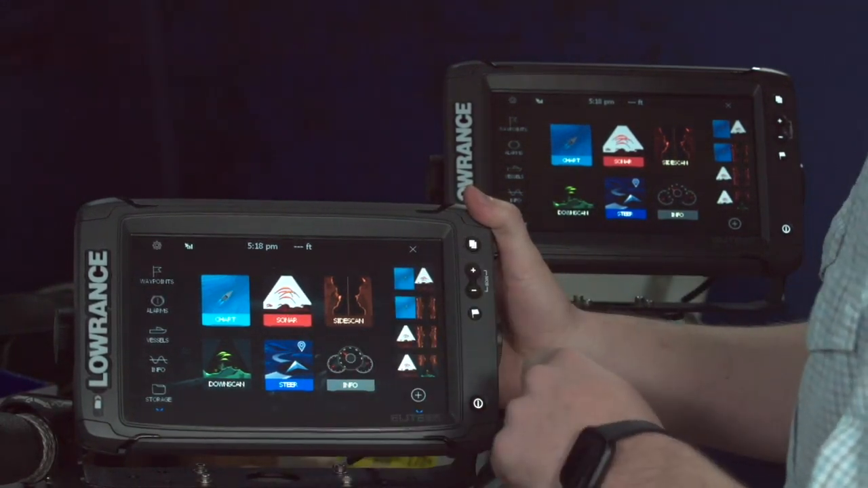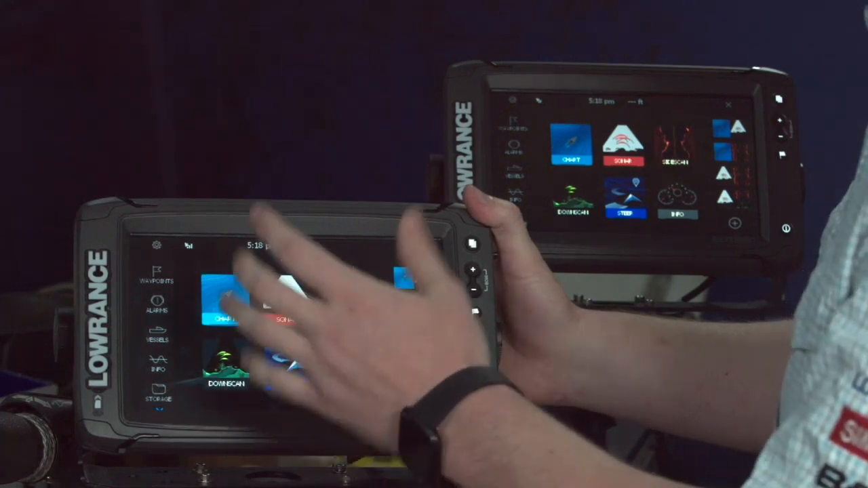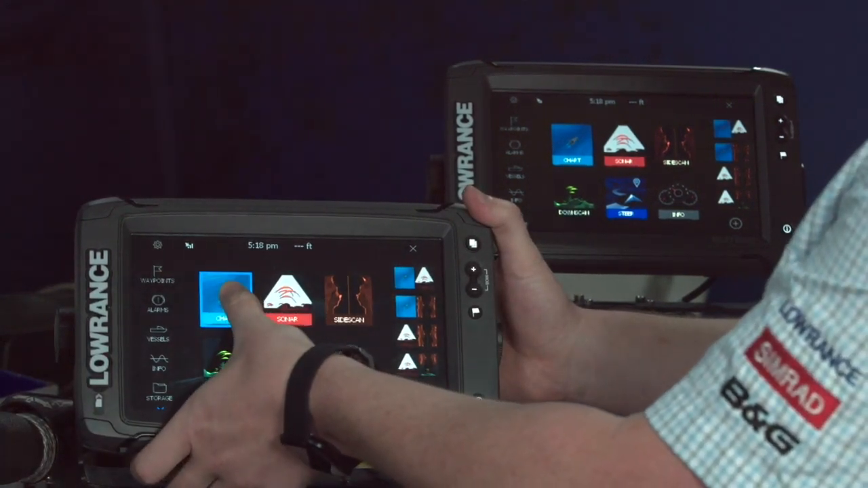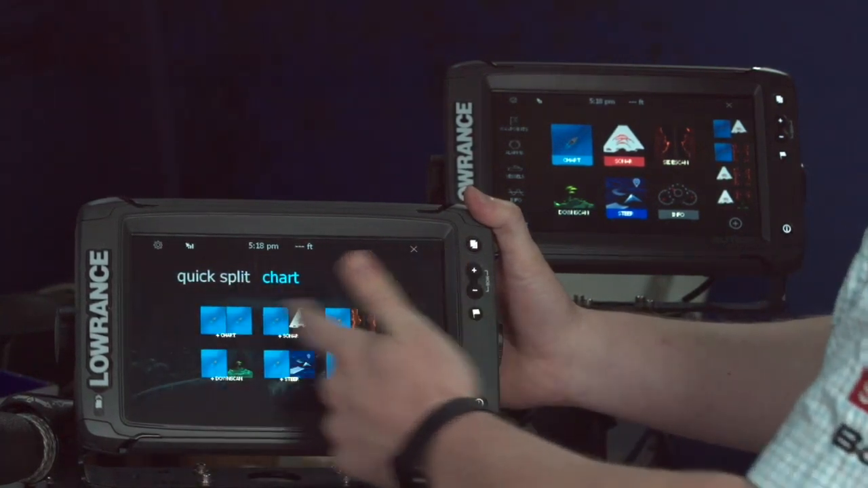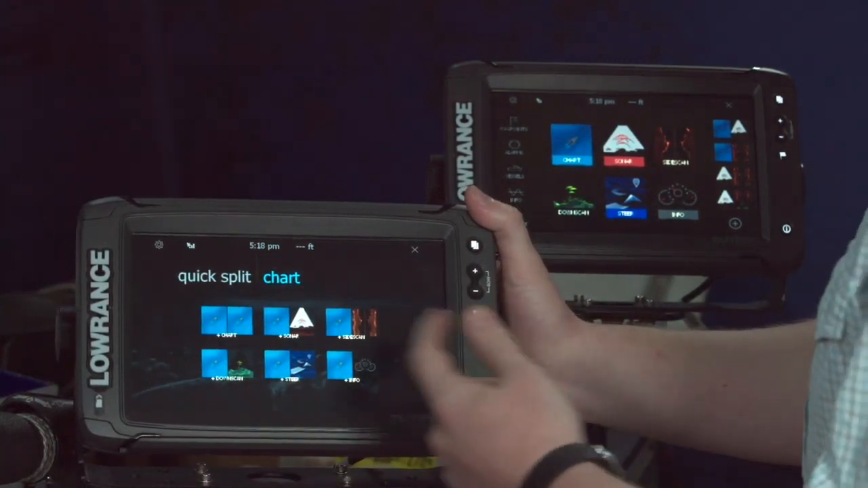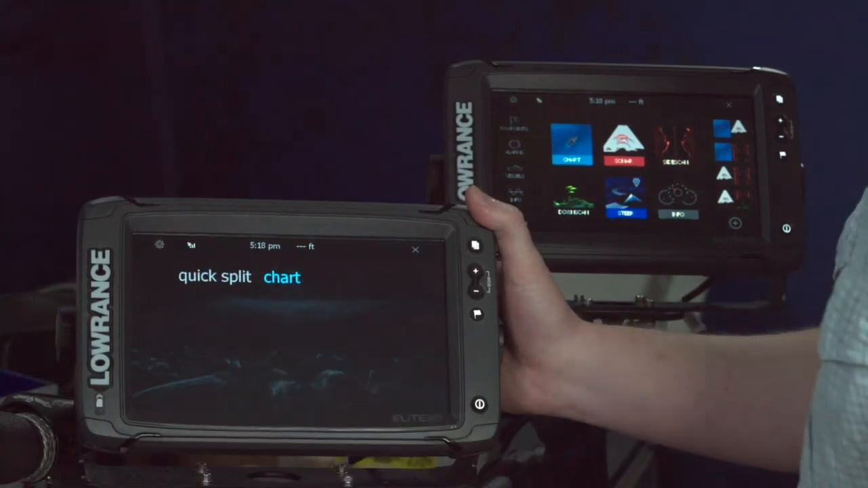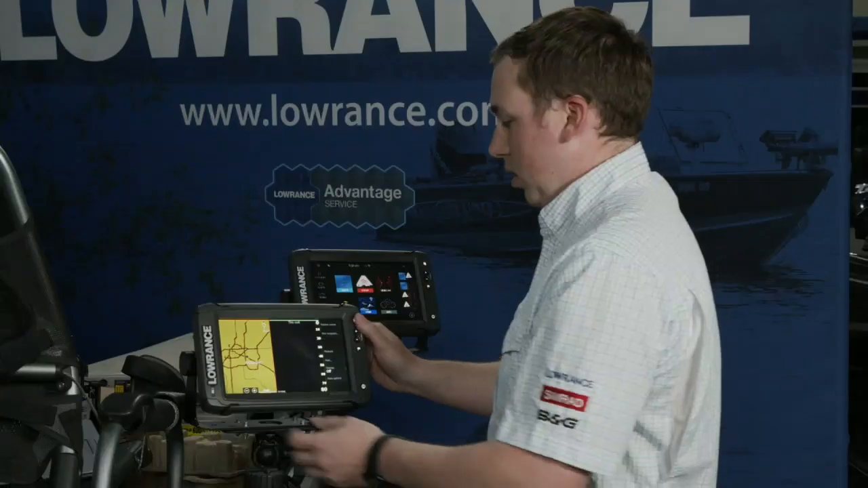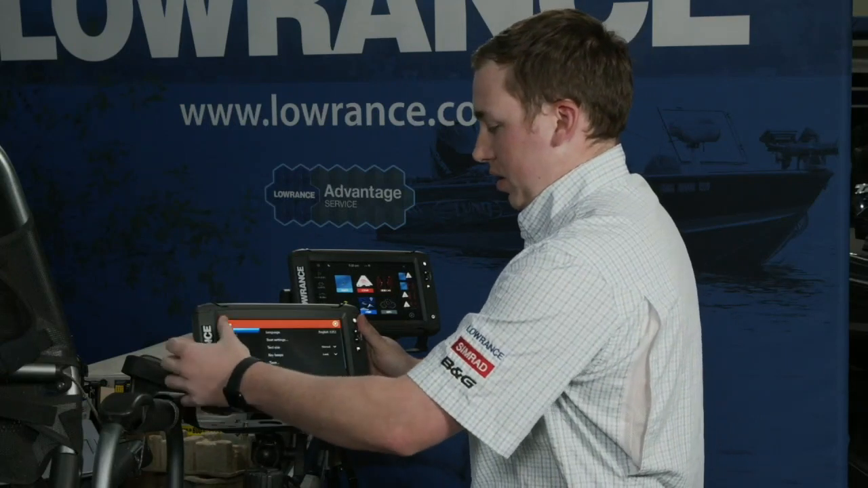So all I have to do anytime I want to see two things is press and hold whichever one I want first. So if I want my chart first, now I'll get a pop-up with all my other available splits. So if I want to see my chart and my downscan, I'll just click plus downscan, and it'll pop right up right there. Let's actually go turn the simulator on so we can see some sonar data.